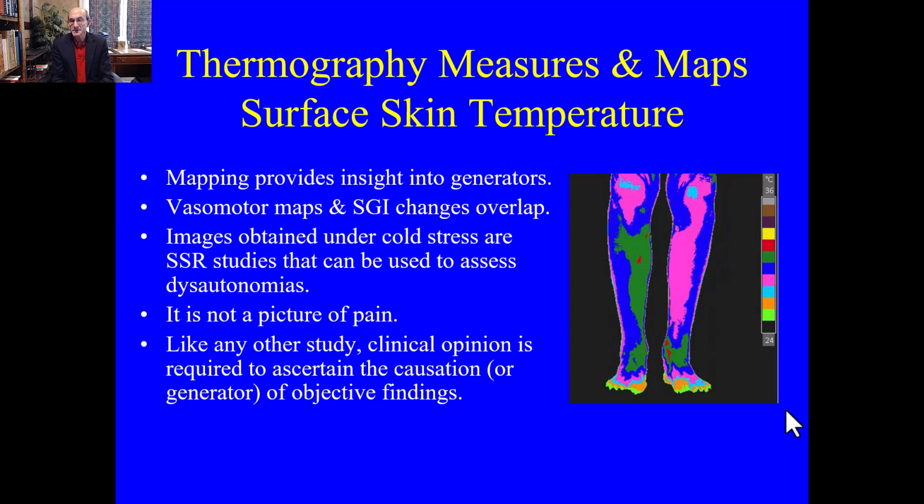Images obtained under cold stress, and we have specific guidelines on how to do a cold stress test that can be found on aathermology.org's website, and then the sympathetic skin response studies can be used to assess what we call a dysautonomia, the autonomic nervous system, things that occur automatically, such as your pupils dilating when it's dark, your heart beating when you get scared, increasing your bowel motility or your bladder telling you to empty, things like fight or flight, or even breathing. Things that you're not supposed to think about in order to make happen are called the autonomic nervous system. And that's also true if your fingers swell when it's hot or if they constrict when it's cold.